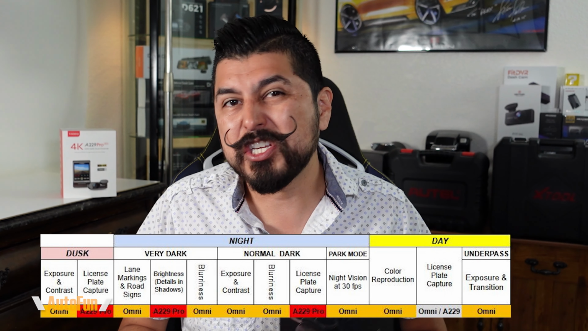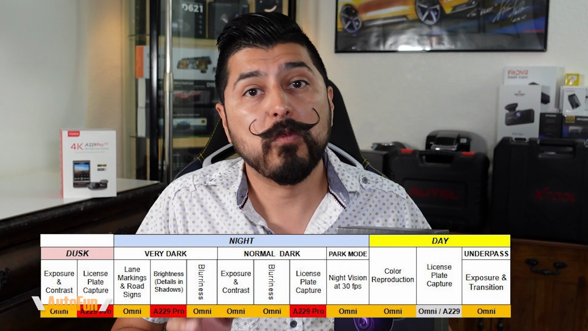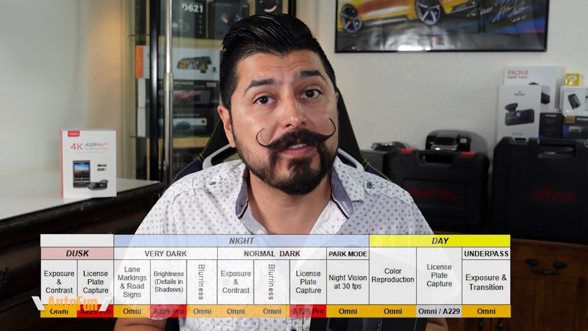And I know sometimes people buy dashcams based on resolution alone, but I think this test really demonstrates how two dashcams running at the same resolution with the same image sensor can have different performance characteristics. Now it also has to do with the lens that's in front of the actual image sensor. That lens, the quality of that lens, the field of view, basically how wide or how narrow it is, can also affect the image, and the algorithms that are being run in the background for image processing. So it's not just like comparing sensor to sensor, resolution to resolution, it's a combination of multiple factors. And in this particular case, the Omni 4K did come out on top, and it has a comparable cost to the A229 Pro.